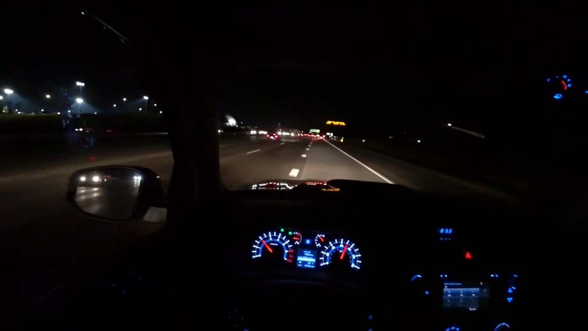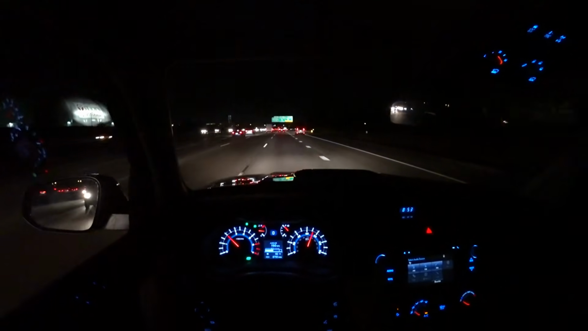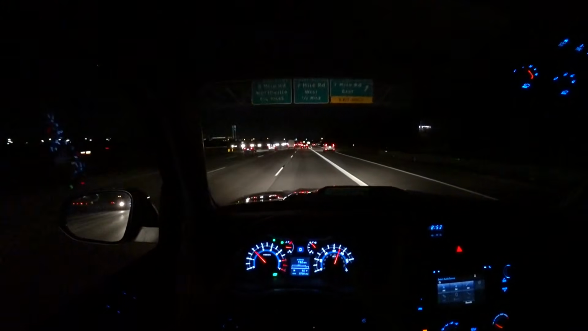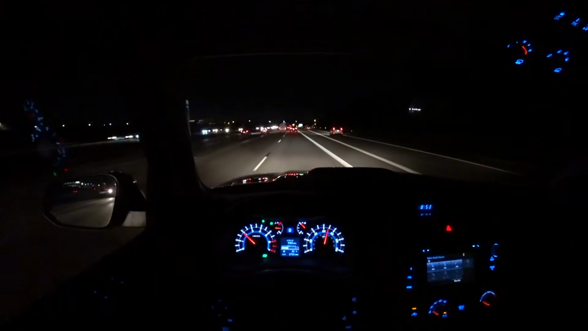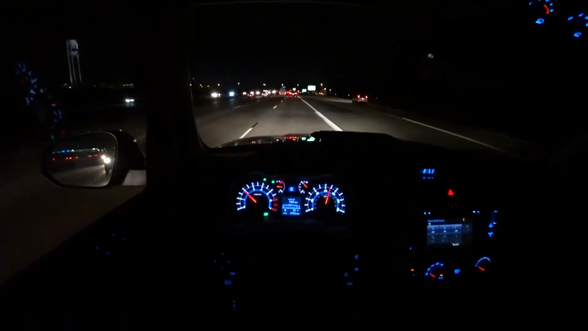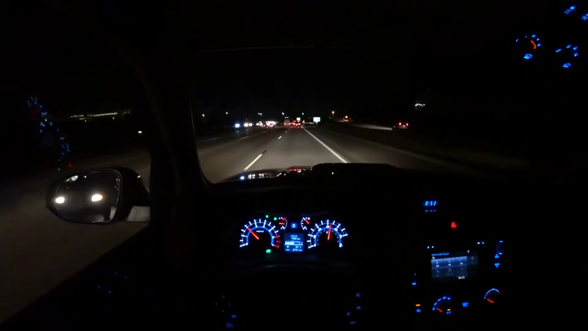Out here on the highway going 70 miles an hour, we're cruising at just about 2,000 RPM, and it's really quiet. It's very quiet. These tires are virtually silent going down the road. You can hold a conversation in here, no trouble. This isn't like the TRD Pro where you've got just a little bit of road noise. Steering's nice and light.